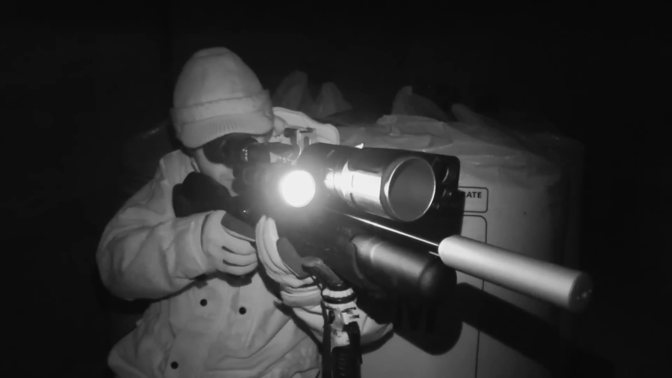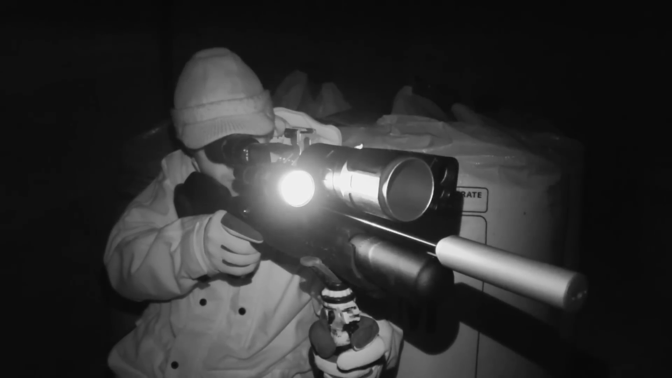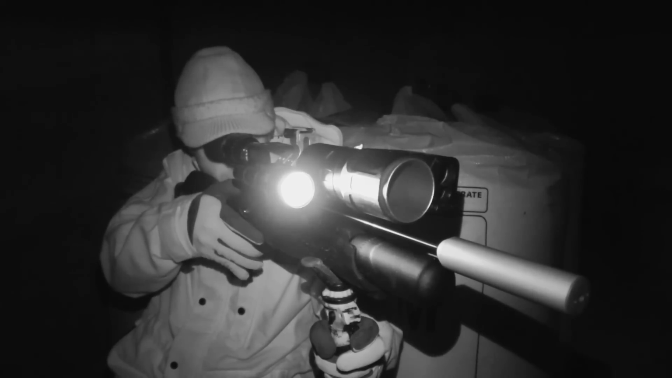As I've pointed out before, I'm sniping these rats from the cover of total darkness. The glow from the site's infrared illuminator is only visible because we're using a night vision camera.